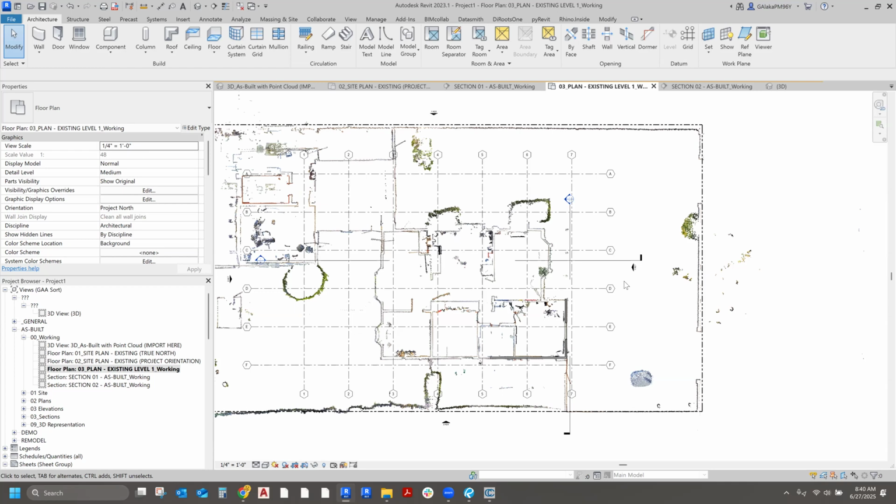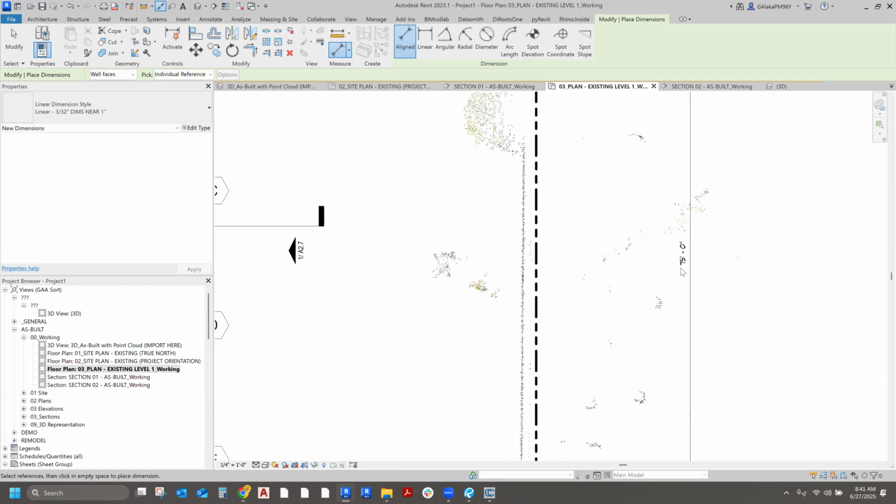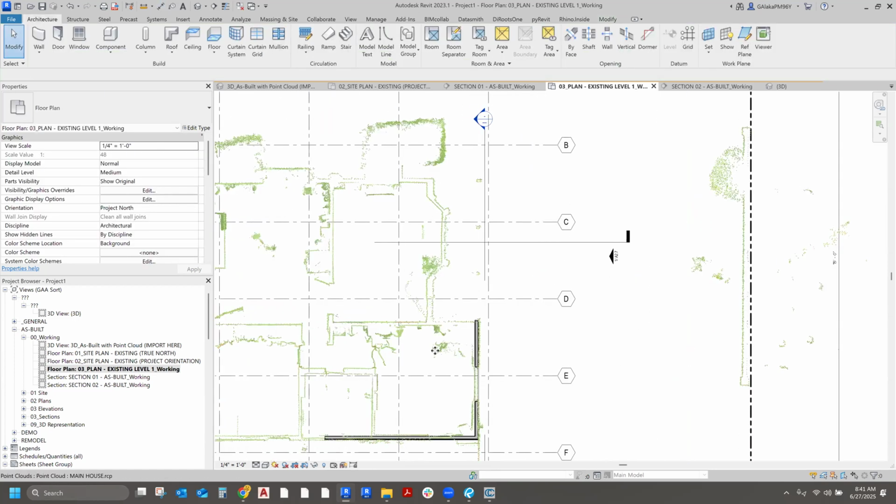Can you show how you can measure the size of the wall that you scanned already? To measure, well, everything came in at full scale. I'm looking at a full scale model. Everything is exactly, so this property line right now is 75 feet. So I'm literally looking at the model.